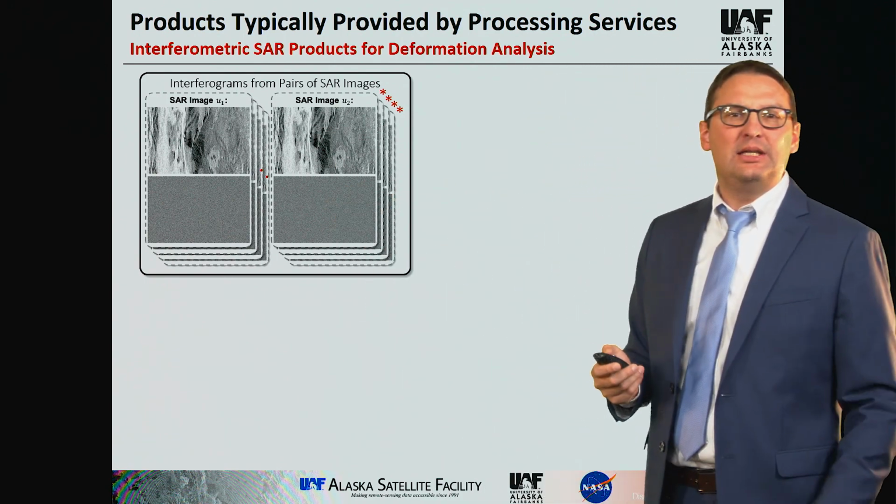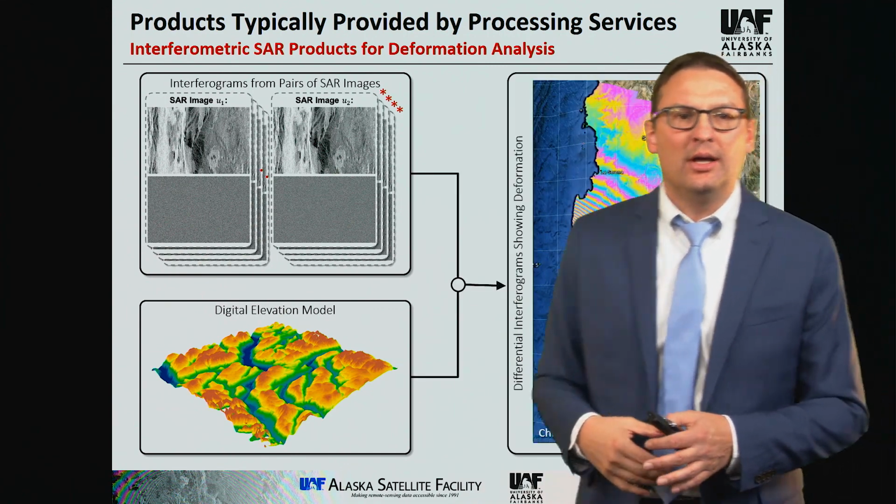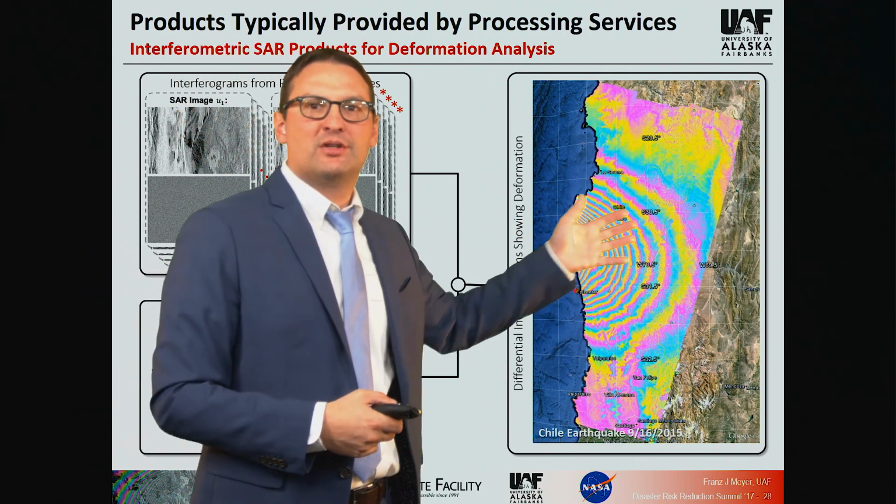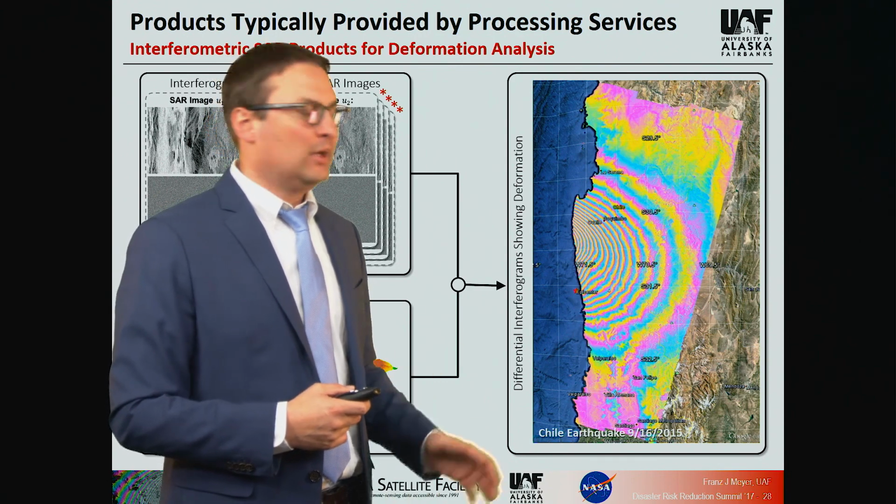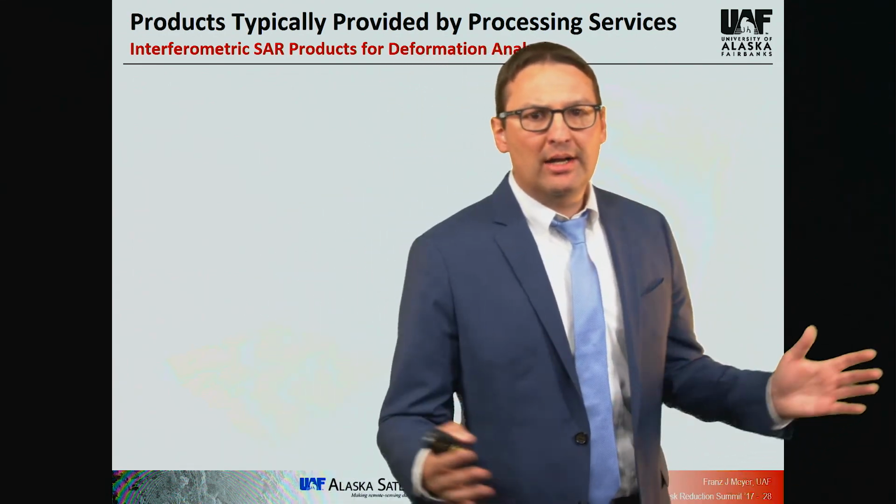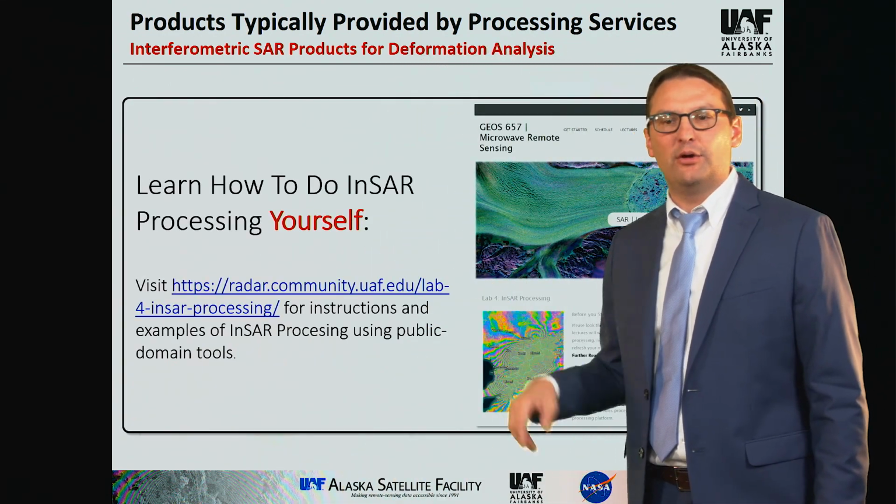Typically, we need a DEM in order to subtract topography influences on the interferometric phase, but then in the end, we end up with these deformation fringes that relate to hazard events. So this is, again, this event that happened in Chile a couple of years ago. So please, also here, online resources exist that tell you how to process these data sets. Follow this link.